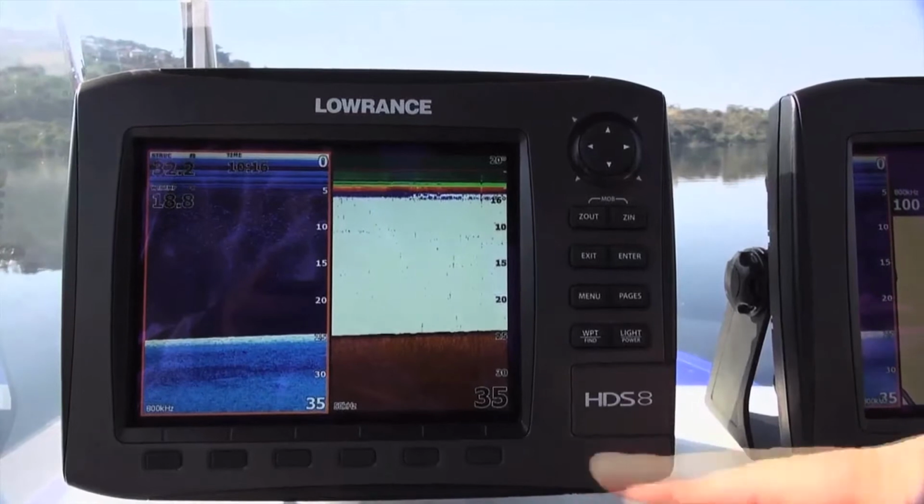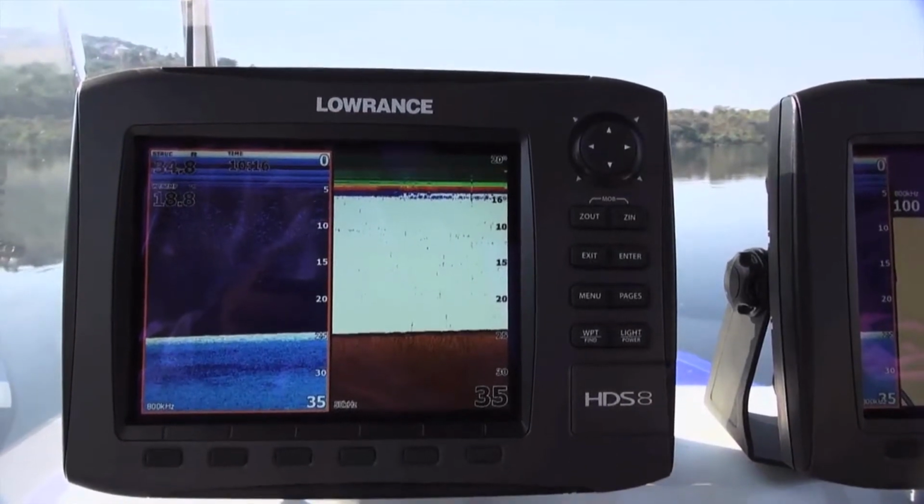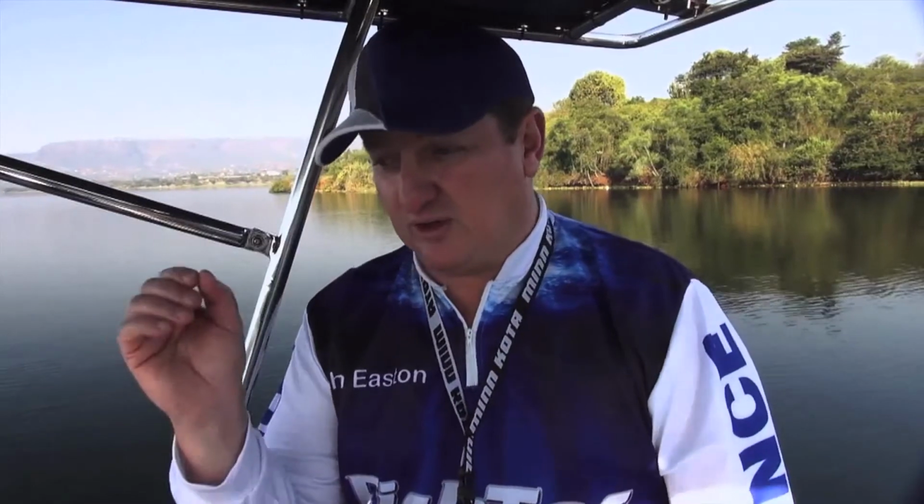The other half of the screen, this is a 50-50 split, is going to be 50 kilohertz. The reason why I want to use that 50 kilohertz, going back to basics, is I want those nice big arches. I want the widest coverage area. This is why we bought these units. As fish finders, we want to find fish. We don't just want to find structure and cover, we want to find fish. And the 50 kilohertz is what's going to help us.